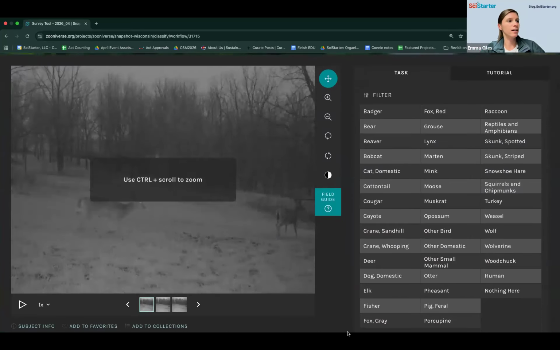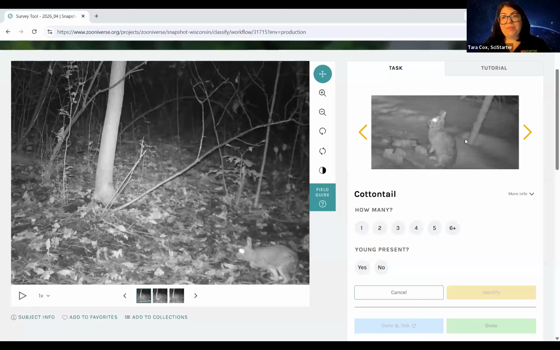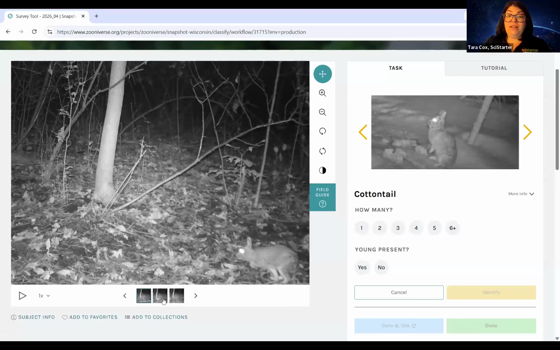Hold on, I'm going to take over so that we can do this. Is it a snowshoe or is it a cottontail? Because I'm stumped a little bit. Okay, and it's so cute. It's hopping. Look how long it hops. Could that give you a clue? Is its hopping length a clue? Maybe. I'm curious what people think in the chat.